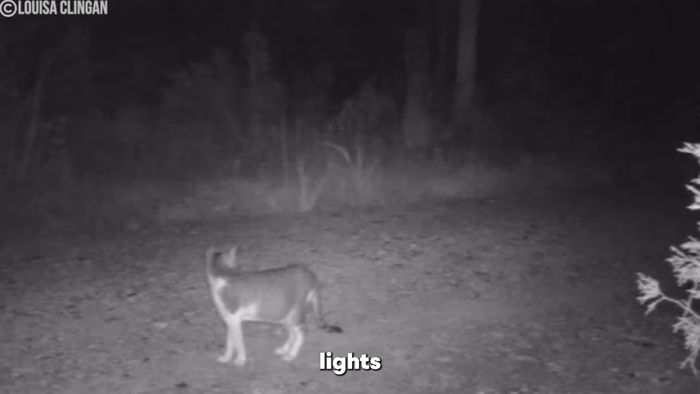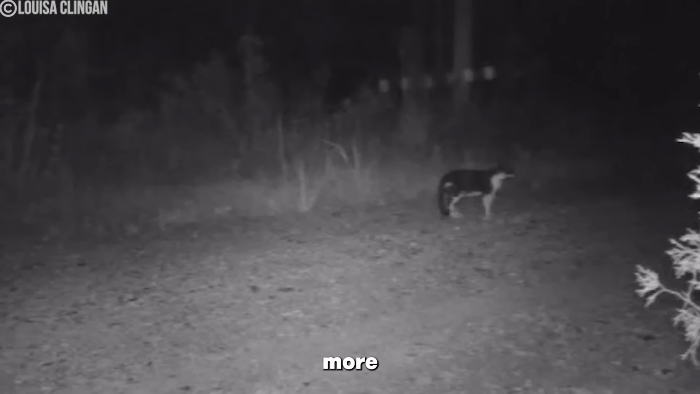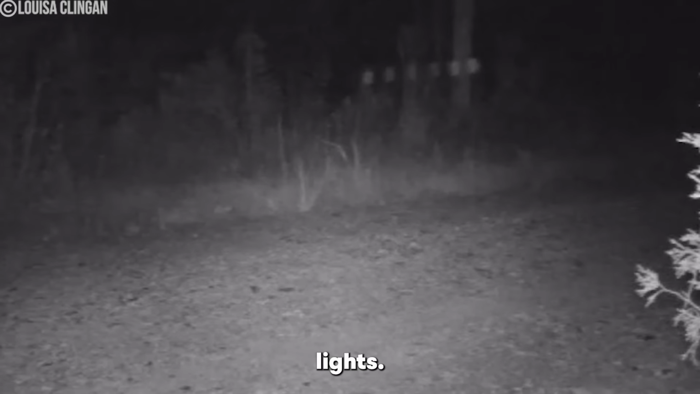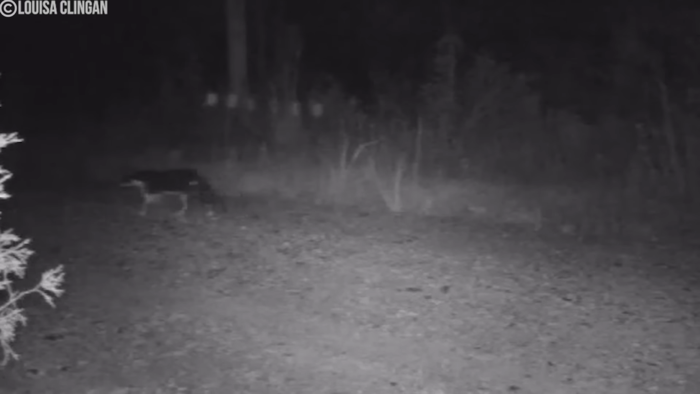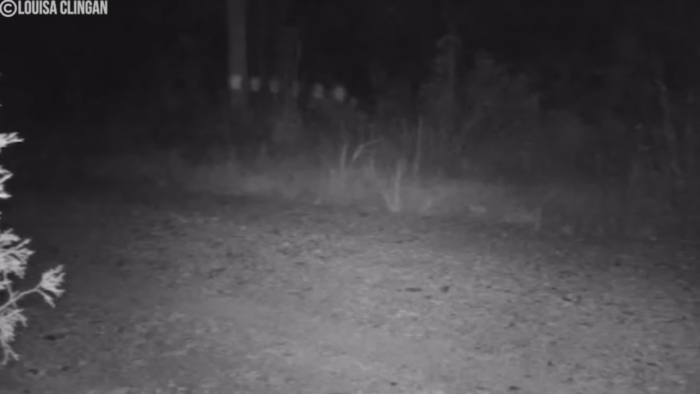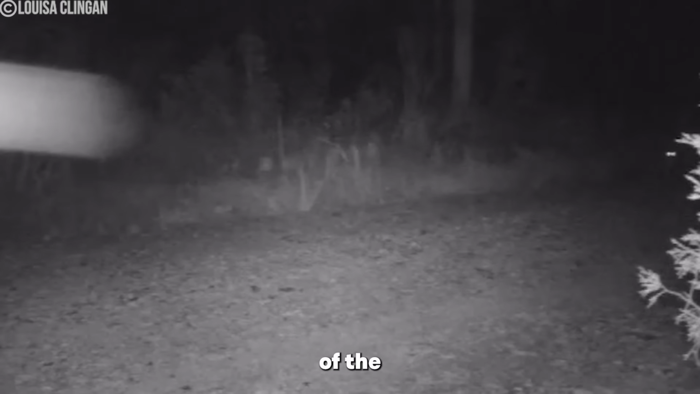A row of lights kept moving up and down behind the bushes, almost as if it was something alien. But more importantly, the footage was real because animals kept walking in front of the lights. That said, many people think this could possibly be some spider webs dangling in front of the camera.